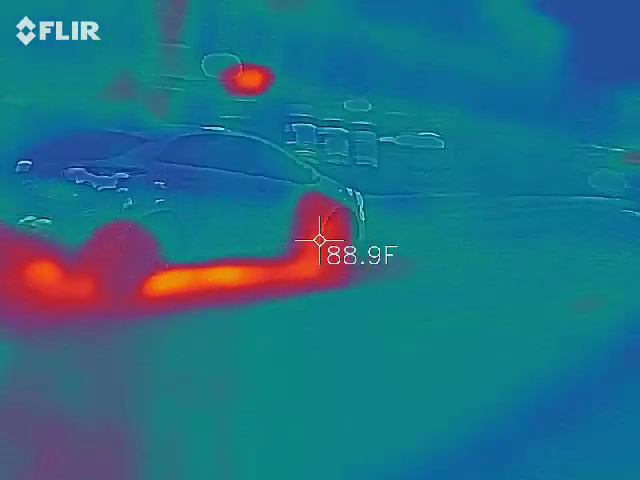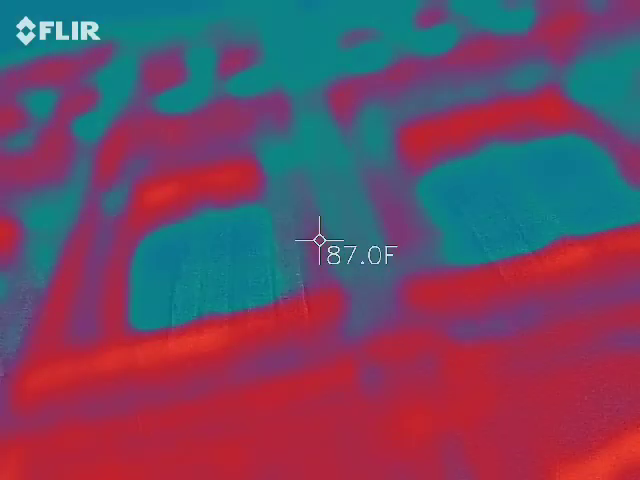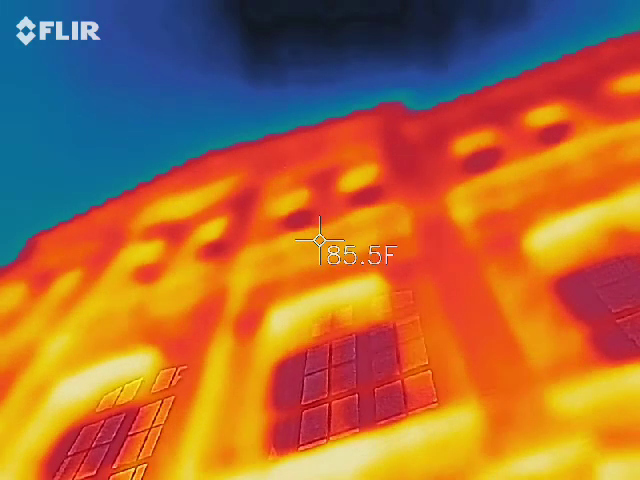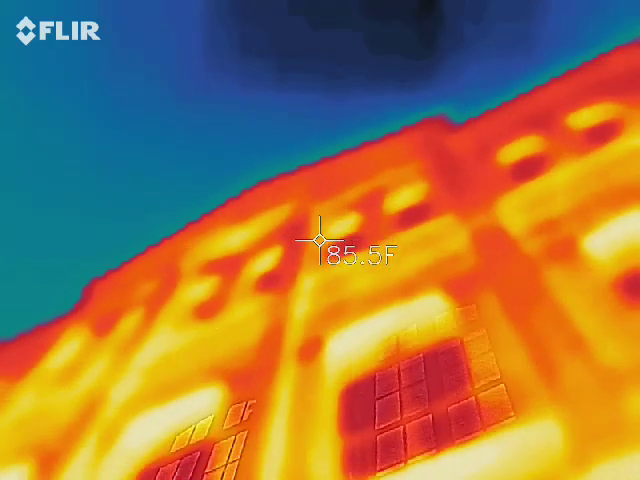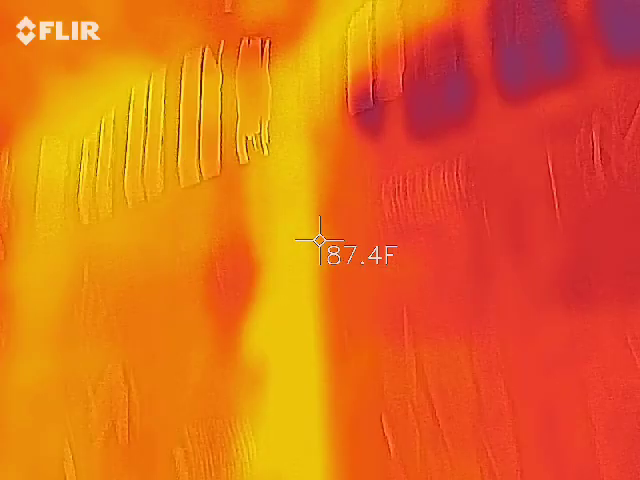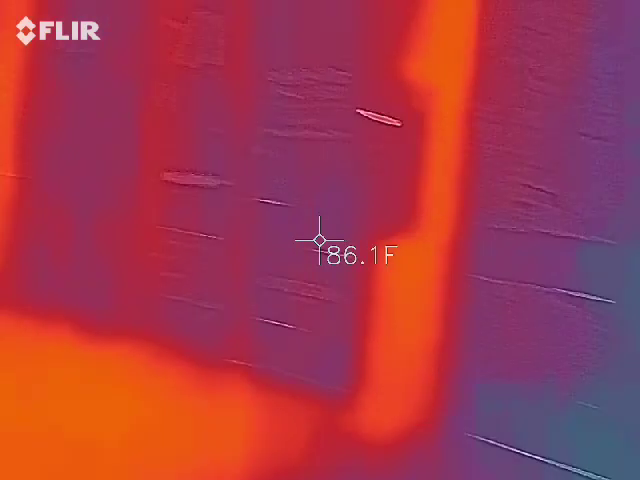All the way. What temperature do you have on that brick? 69. Okay, now go to the light brick above that, right there. 84. So we have about a 23 degree difference. It's been sometimes at a 5 degree difference there, other times it's been at 30. So it's what's going on with this building.